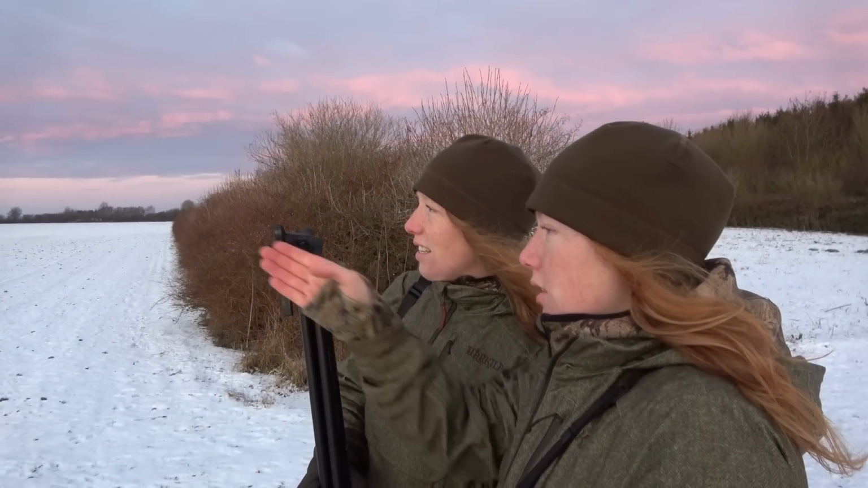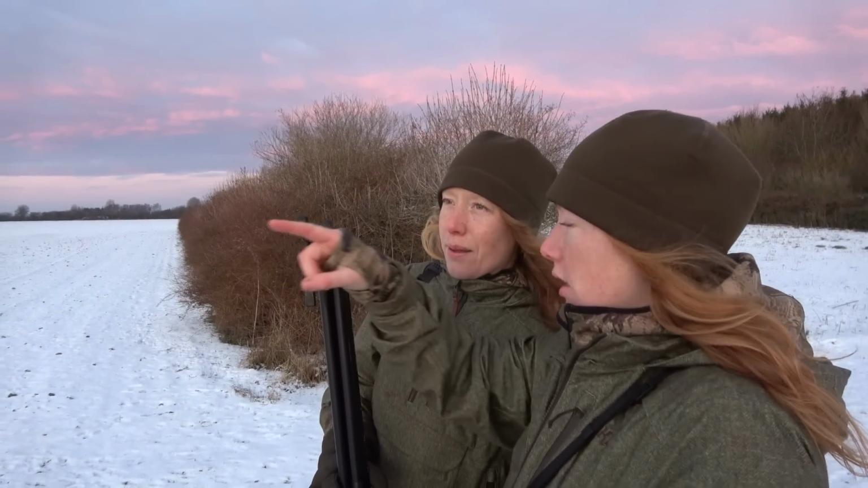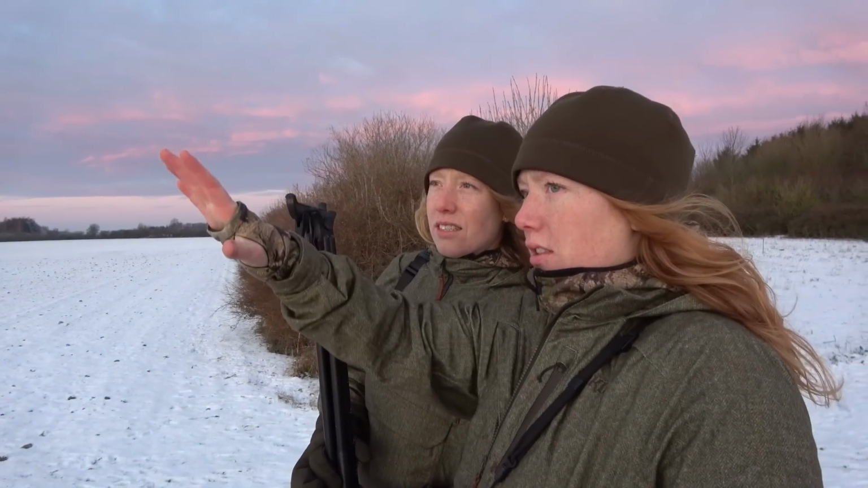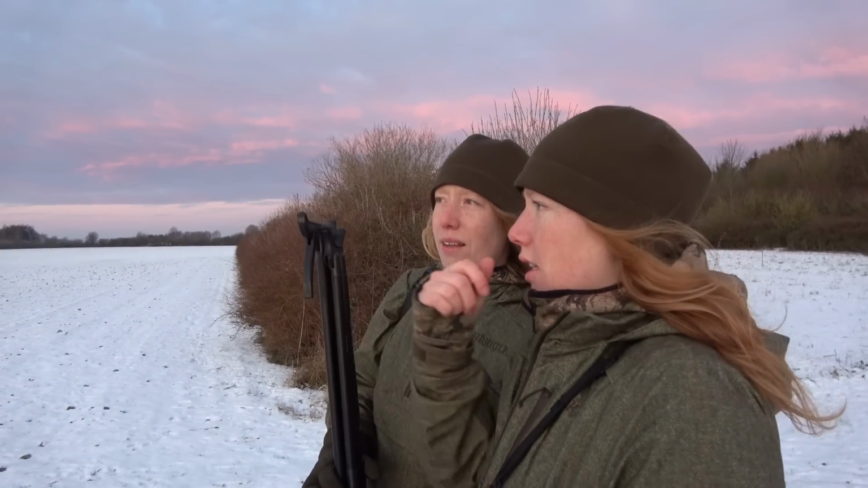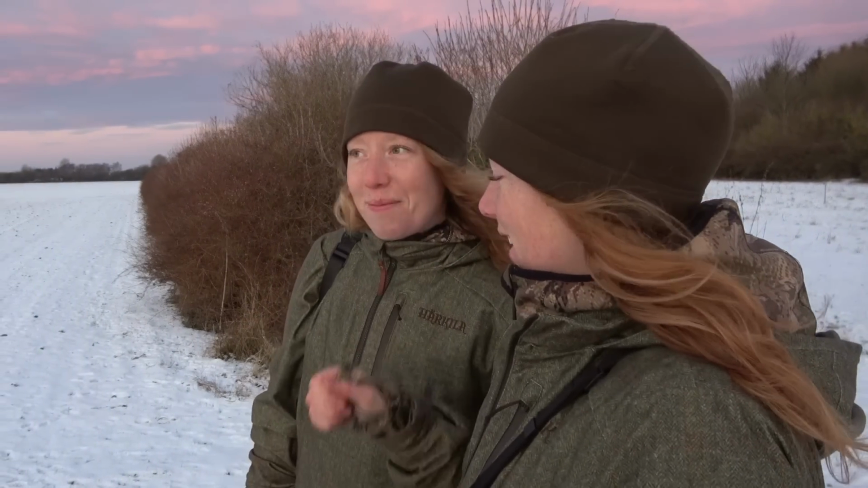So we're going this way, and then we'll see if there's something standing on the field. Yeah. And then we'll go to the left and see if there's something on the other side in the open space over there. Yeah, I think that's a good idea. Hopefully it's going to be no problem.